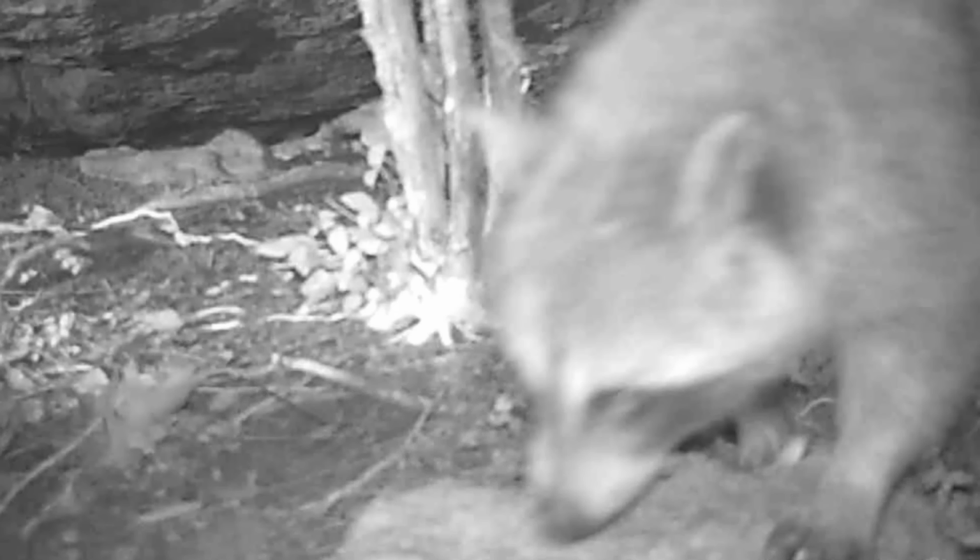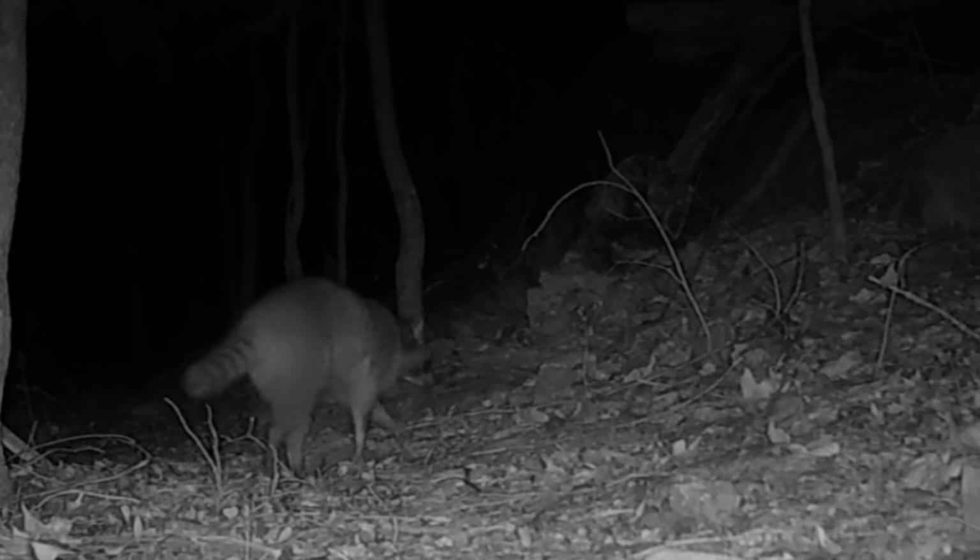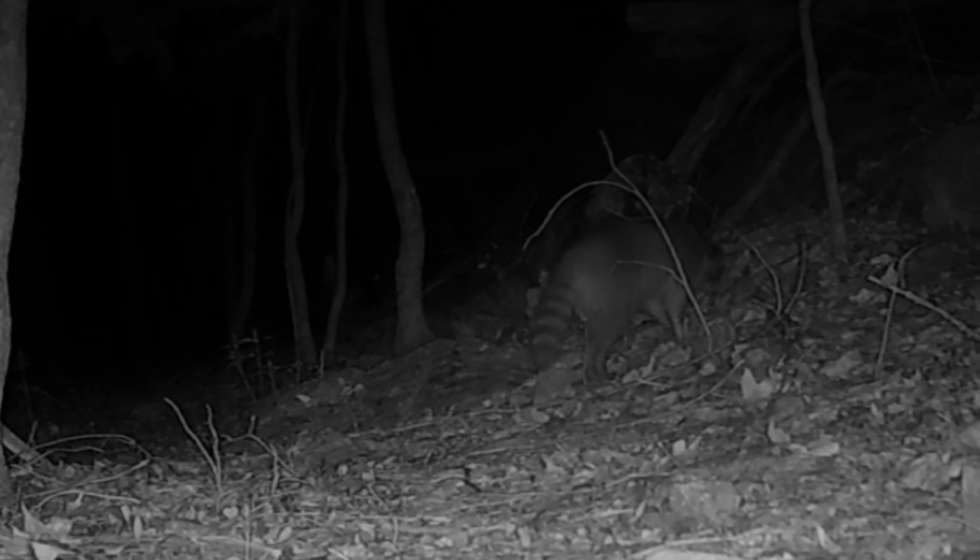And up at the rock, all I filmed at night was a coon. That's it. Just glimpses of a coon going through. Just too hot, they ain't stirring. And up at the ridge, there's a deer passing through in the night. Not much stirring. And a little coon going across the ridge. I'd say he's heading towards the pond.